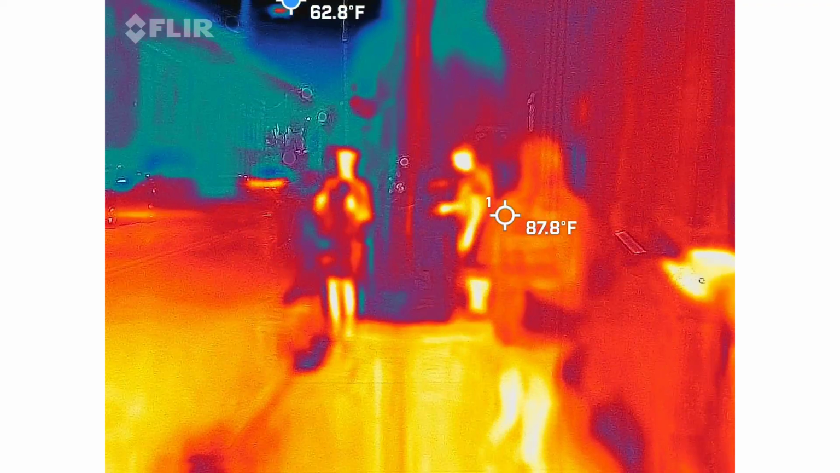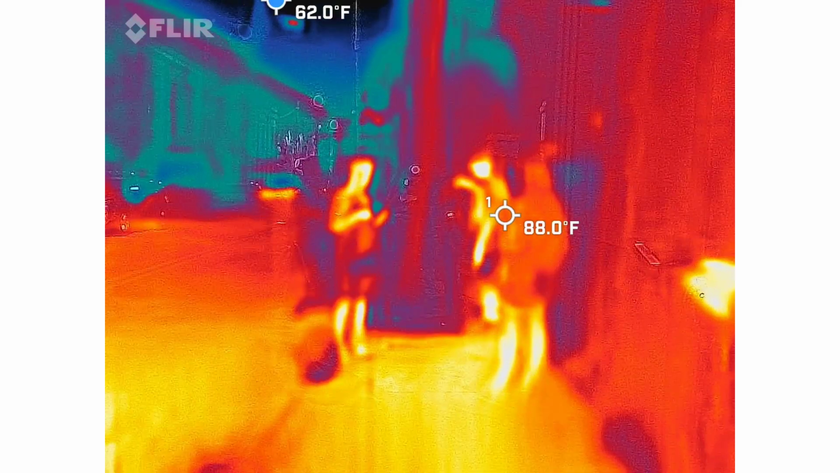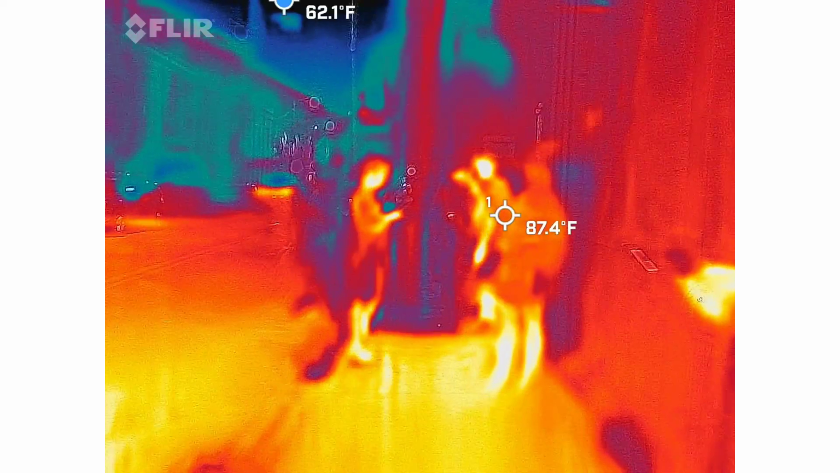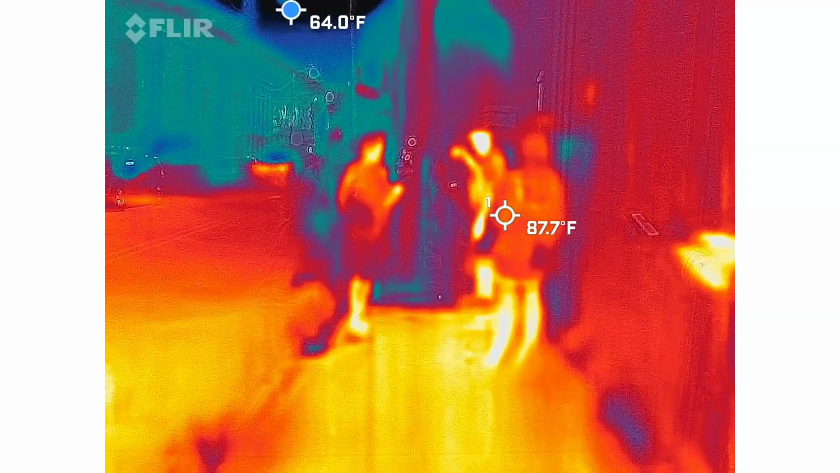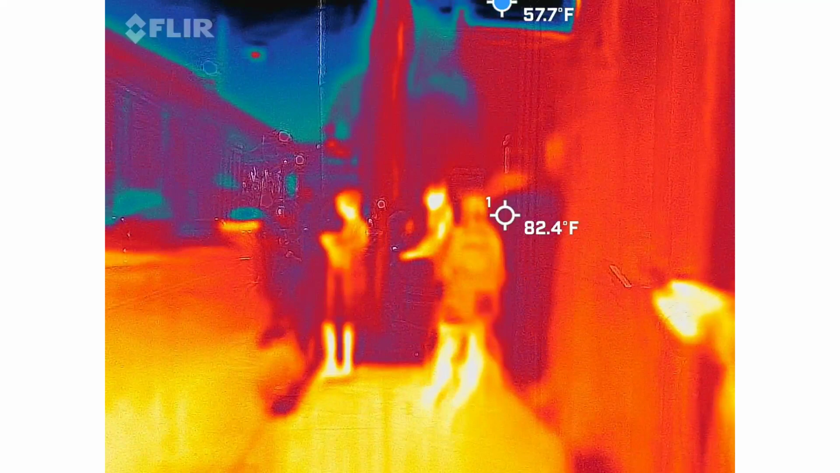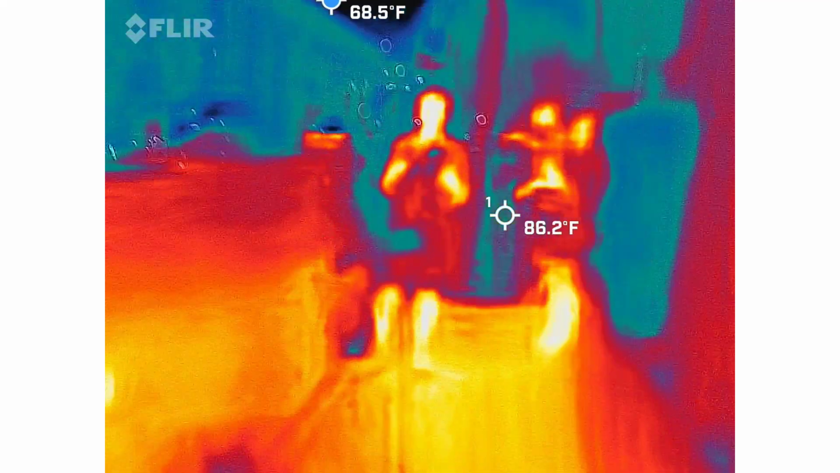So go up a little bit, like raise your arm up. Still at the same temperature. So what am I seeing then? Let me come up a little bit.